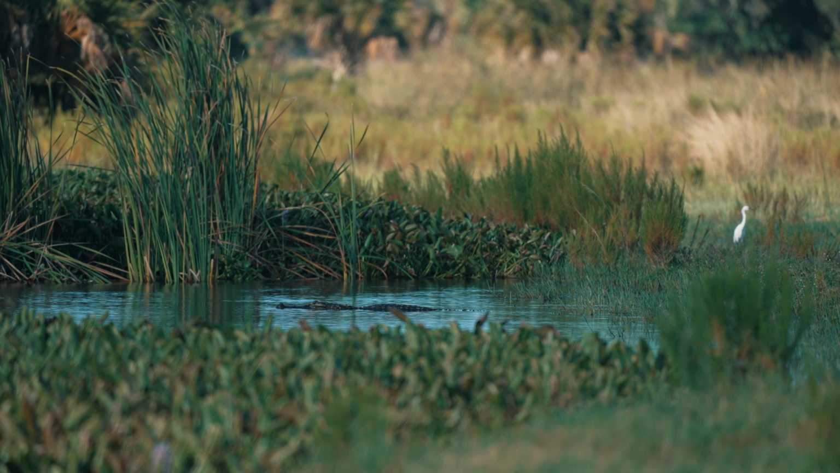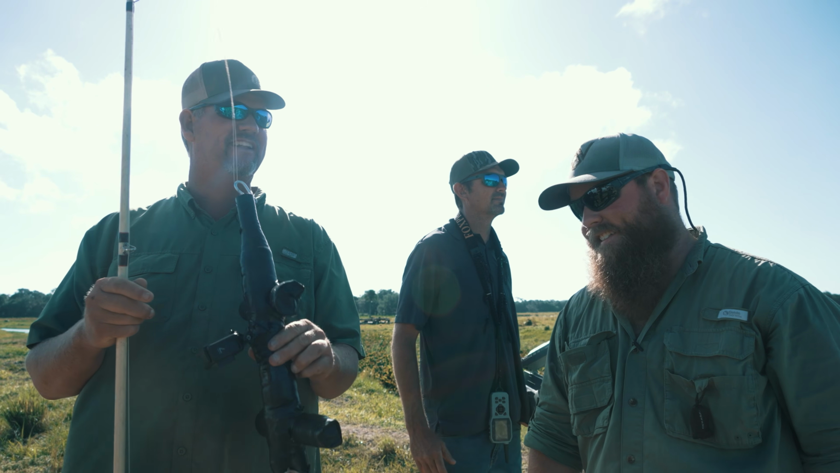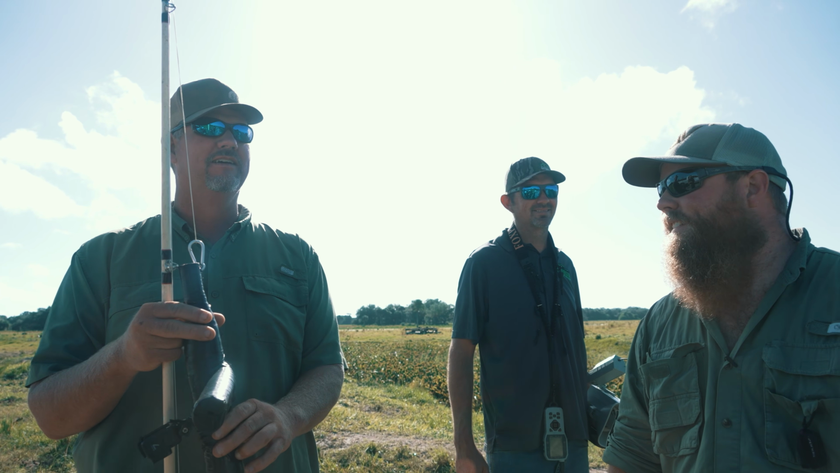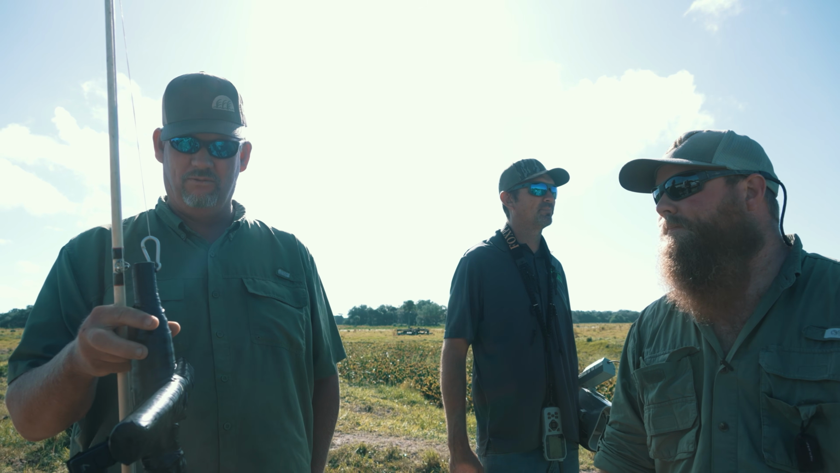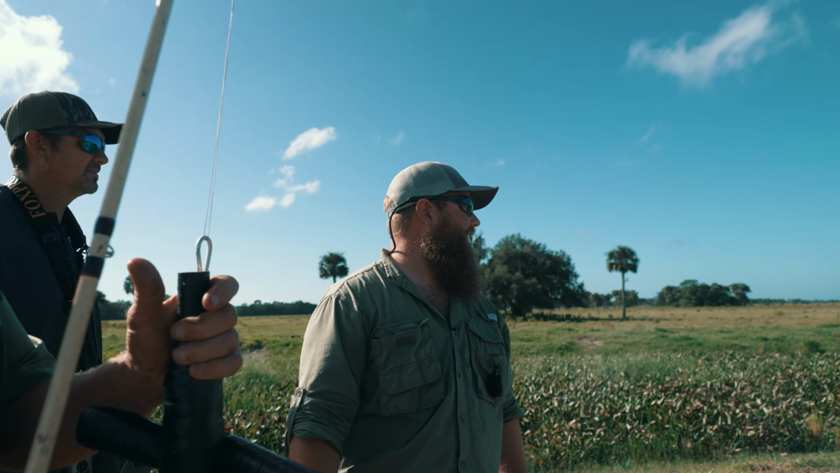We got Dustin on the gun. We got some 24-hour aged chicken legs, dry aged in the bed of the truck. We're gonna chop them out and see if he's wanting to play. I've seen you do it before. I think it'll make it happen. I hope so. We'll see. Wish me luck.